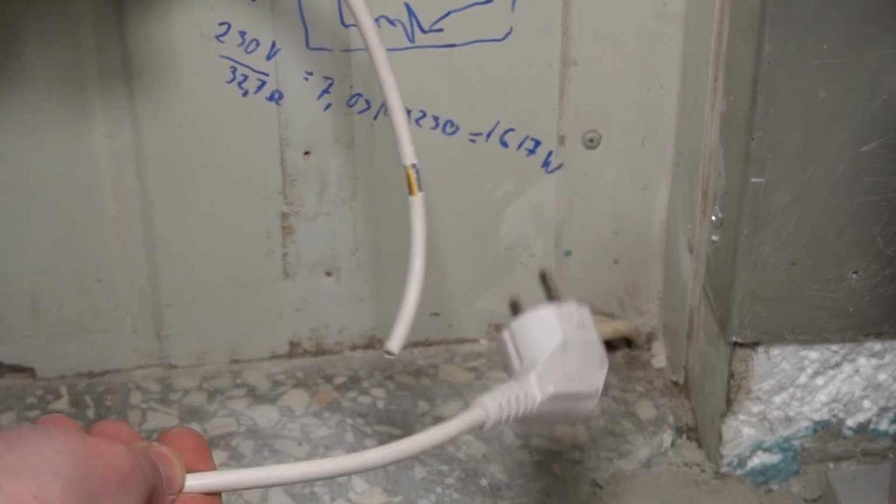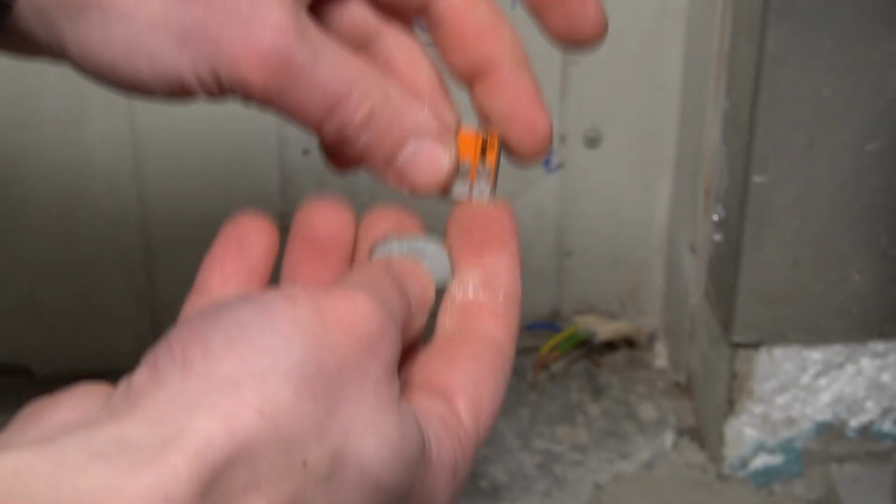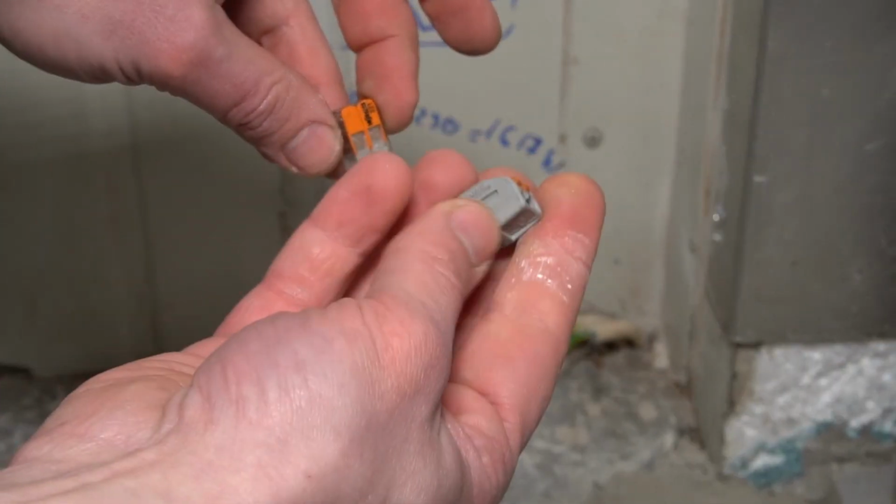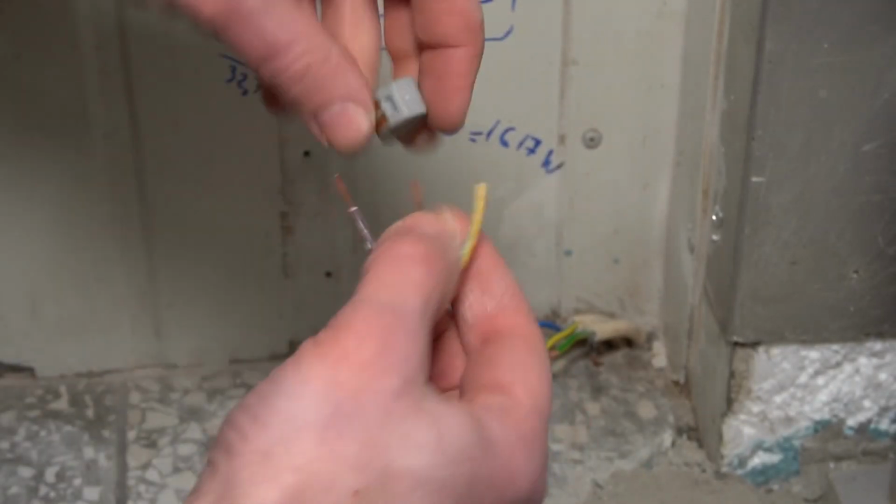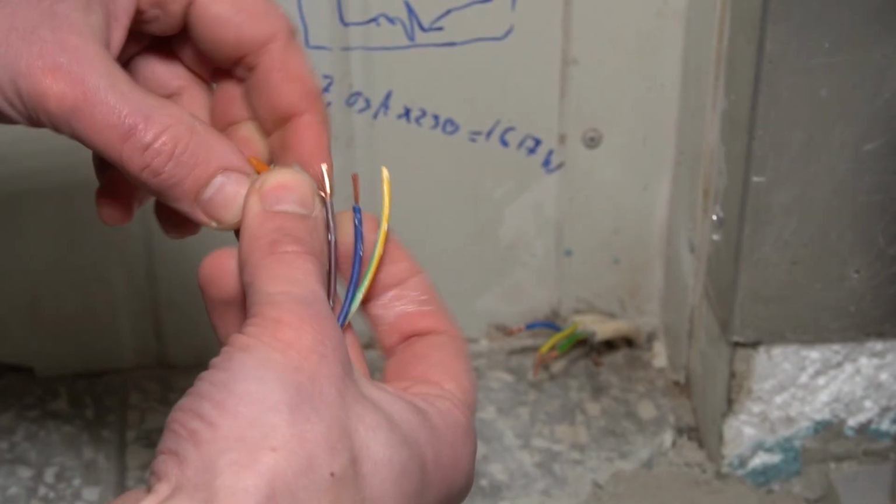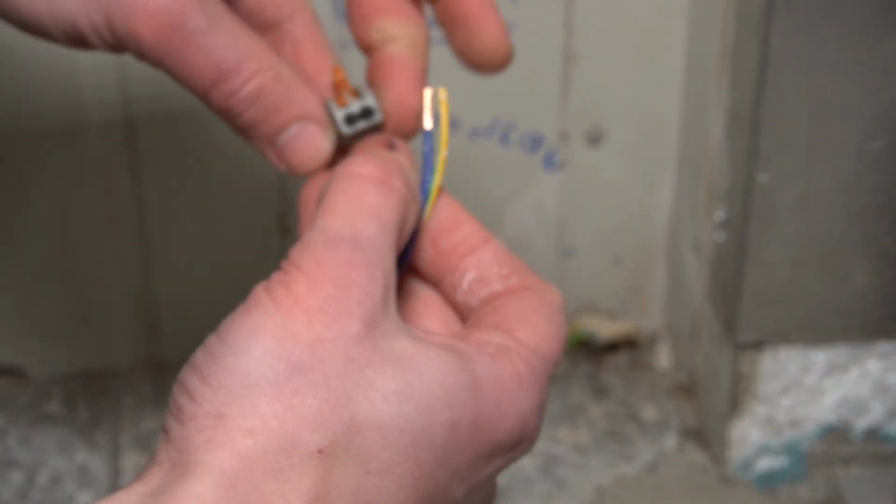So for the test, I've got this suicide cable. We'll be using Wago connectors. This one is 221 and this one is 222, I think. I don't think we will need protective earth for the test. I hope so, because the meter shows everything's fine.